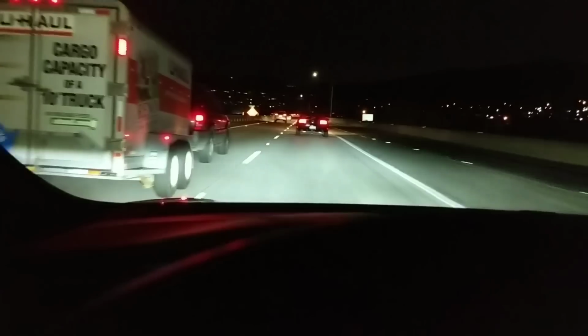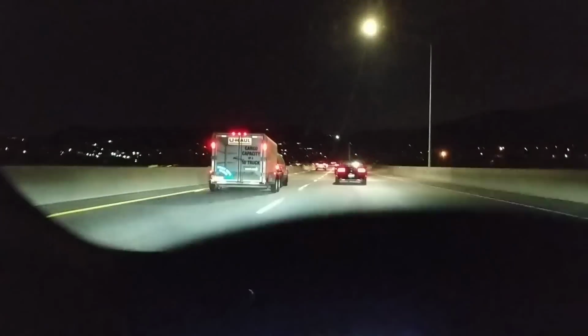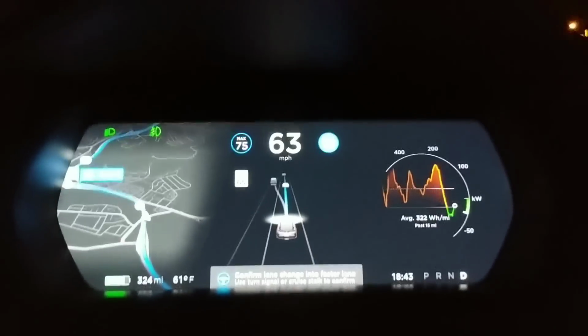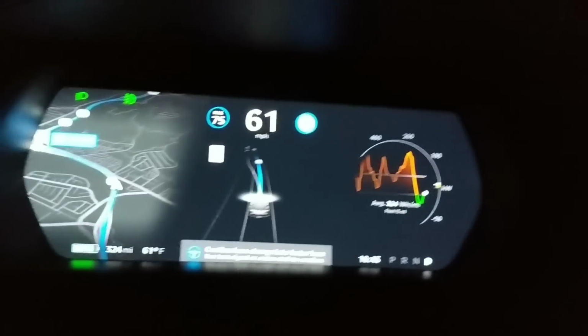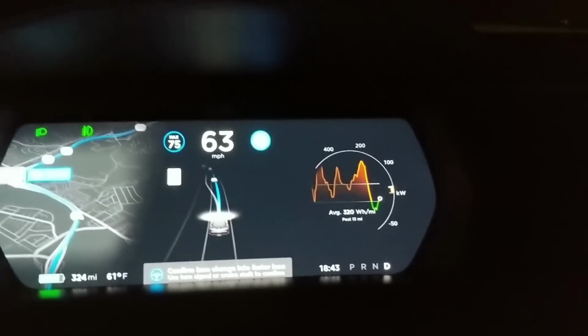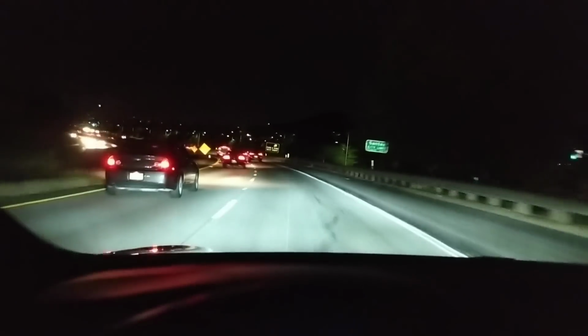So Autopilot can't figure out what this thing is. So it's a car pulling a trailer. In 1 mile, take exit 15 on the right onto California 125 south. So the thing is, in 1 mile I'm gonna take right, but the Autopilot is suggesting going left. So, you know what? I'm not gonna do that. I'm just gonna stay in this lane, just to make it easy.